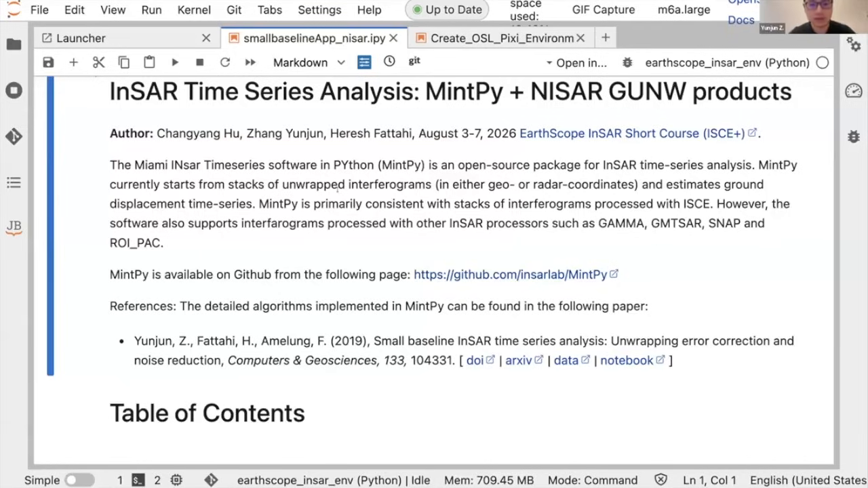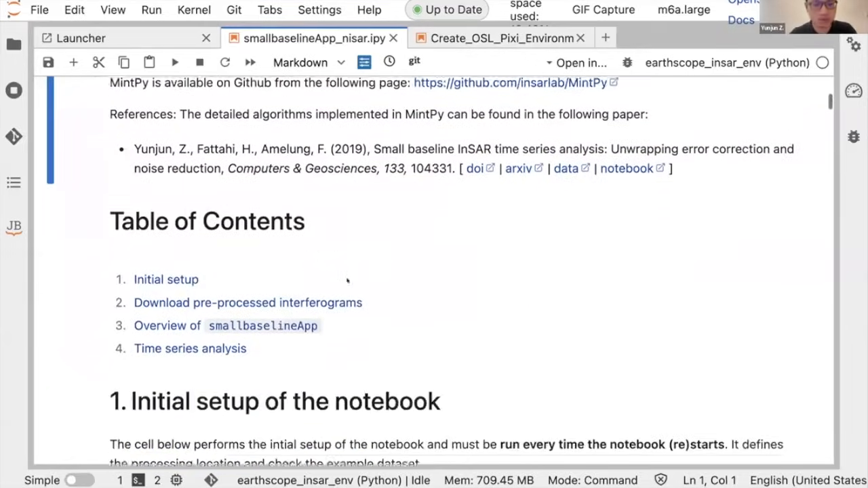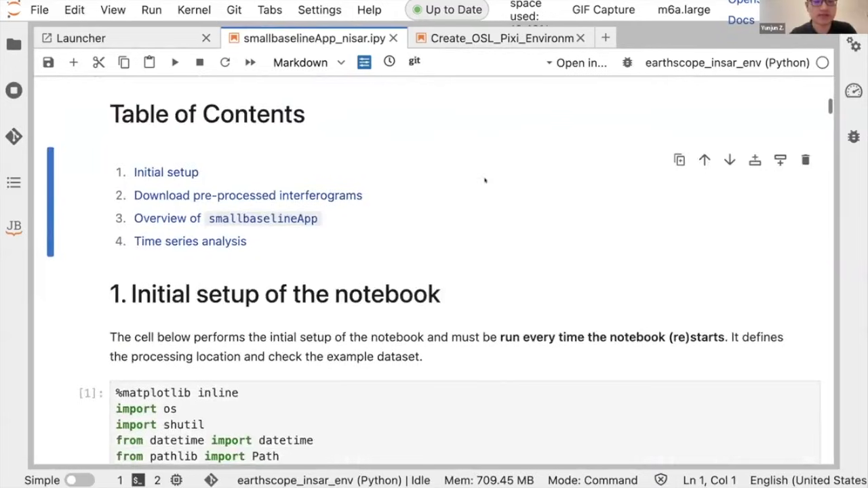The detailed algorithms in MintPy, you can find in a paper that I wrote with Heresh Fattahi and Falk Amelung a couple of years ago. So in today's session, we will try with the NISAR GUNW products because that one is operationally generated by NISAR.